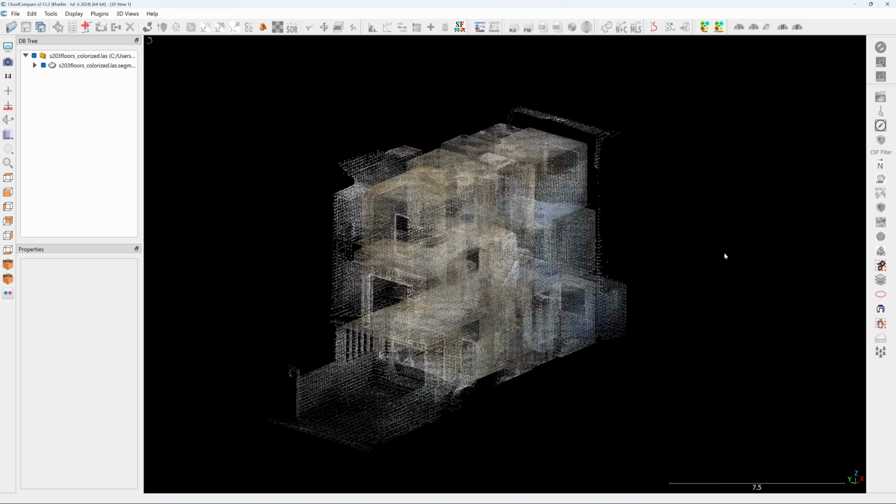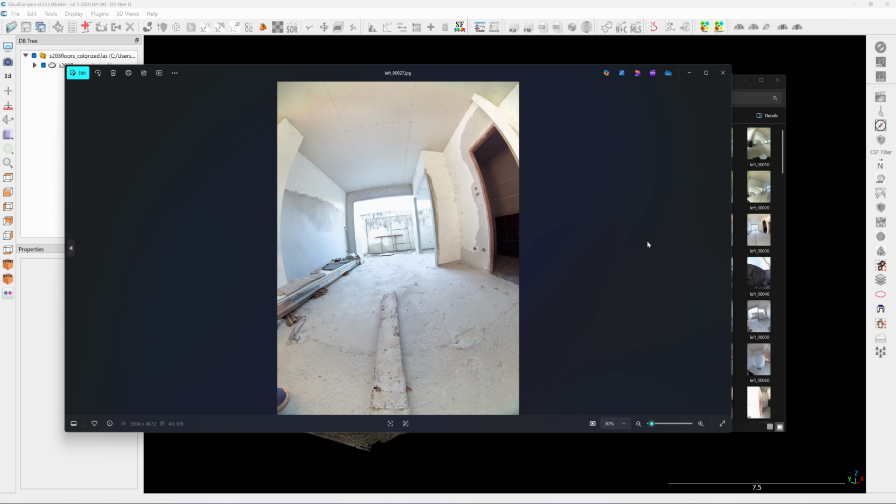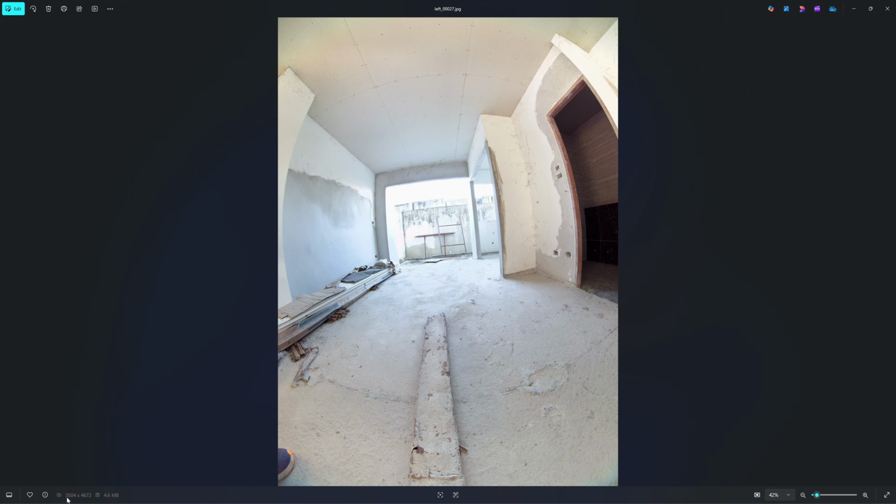For interior scanning. But if you look at the image quality, the image is 4K, 3500 by 4600, so it's vertical image. Unlike the C1, C1 is horizontal image.